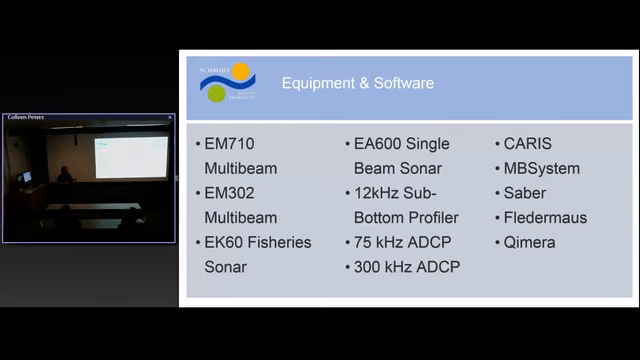So we have a variety of different software, because in my experience working with all of these different groups, pretty much nobody does the same thing. We'll have one group come in and they've been using MB System for 20 years. It's what they know how to do, so that's what they use. We have another group who comes in who has no idea how to do anything, and if you don't know how to do anything with processing multibeam data, you're not really likely to start off on MB System.